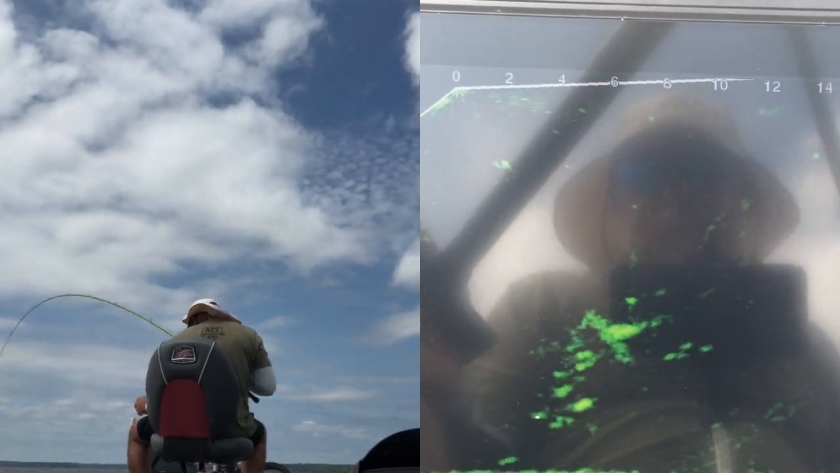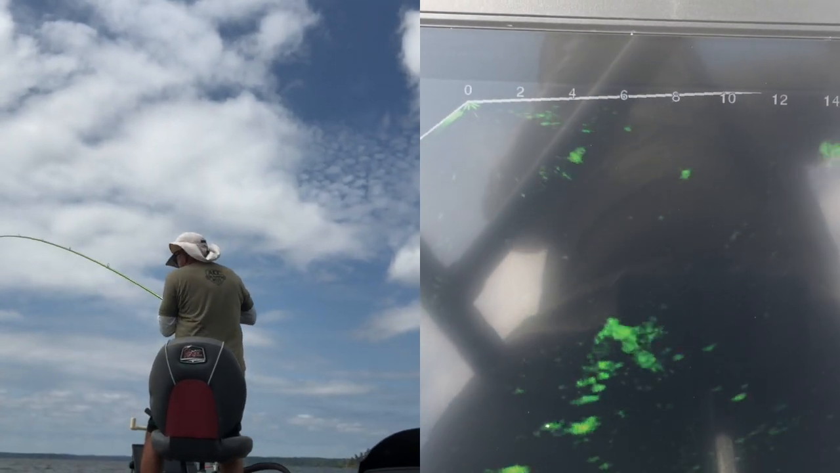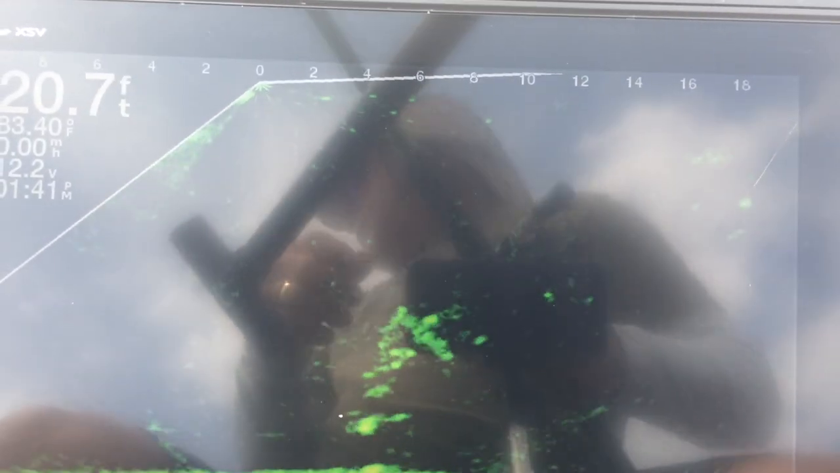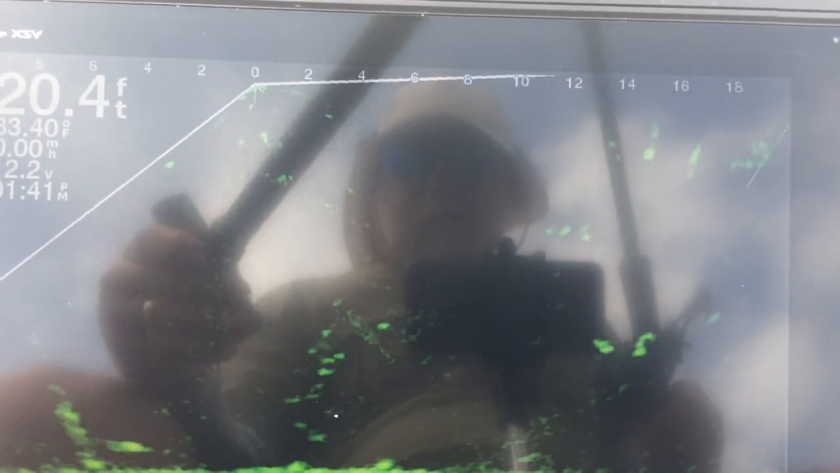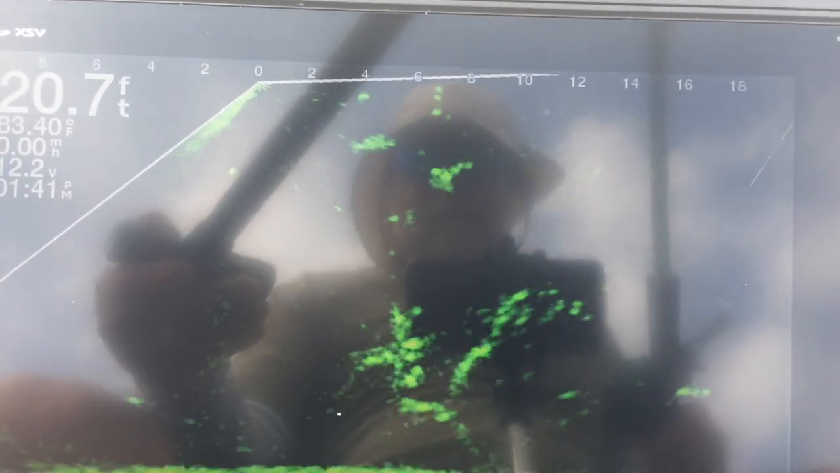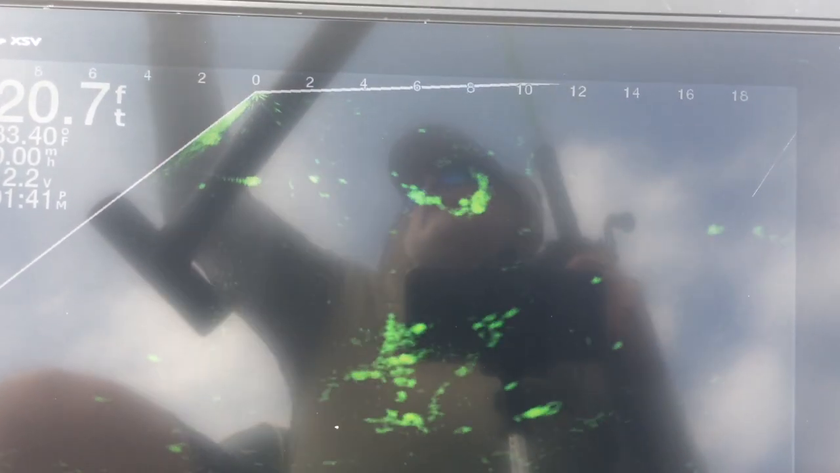Got one coming. There he is. He got off. Oh, they're biting light. There he goes back down. See where he goes. There he is. Right there. One that got away.